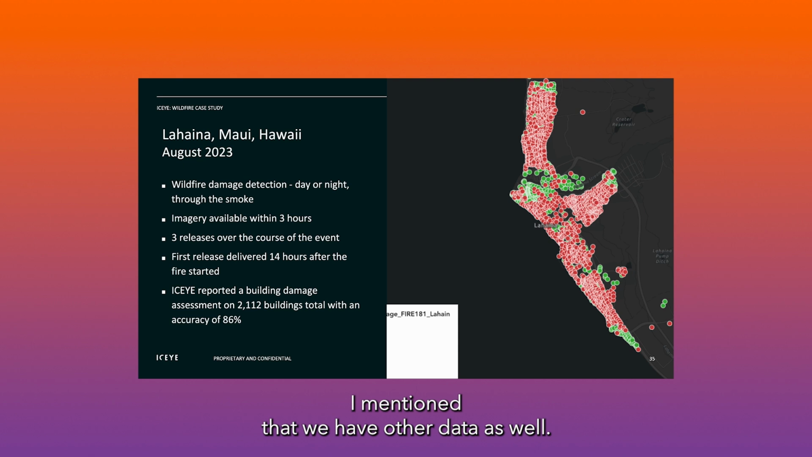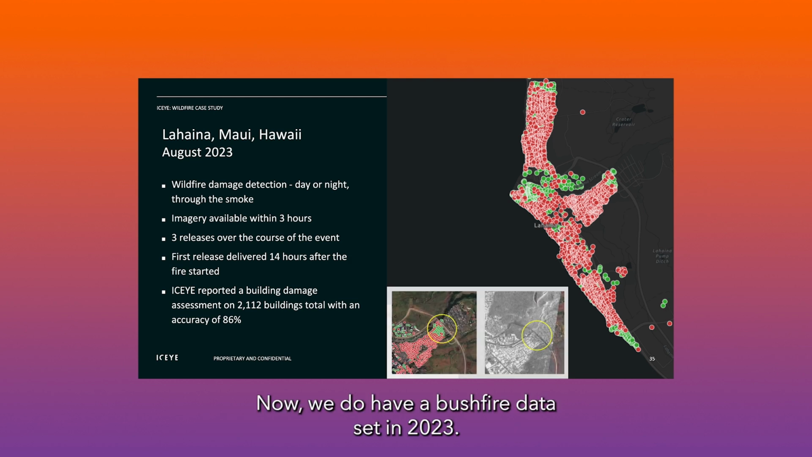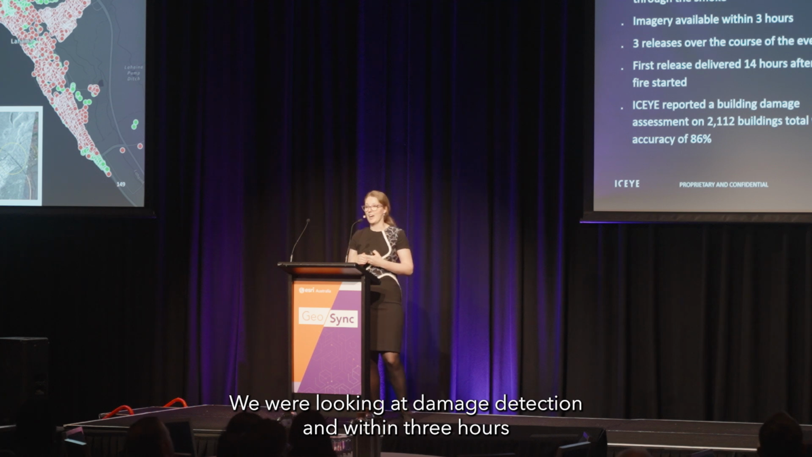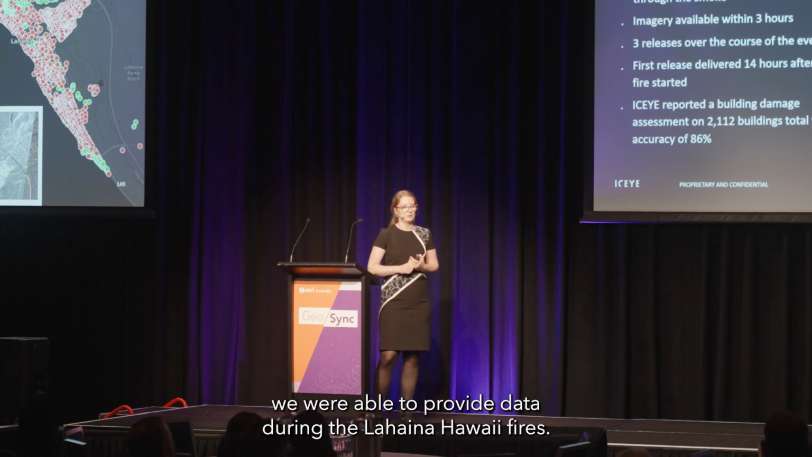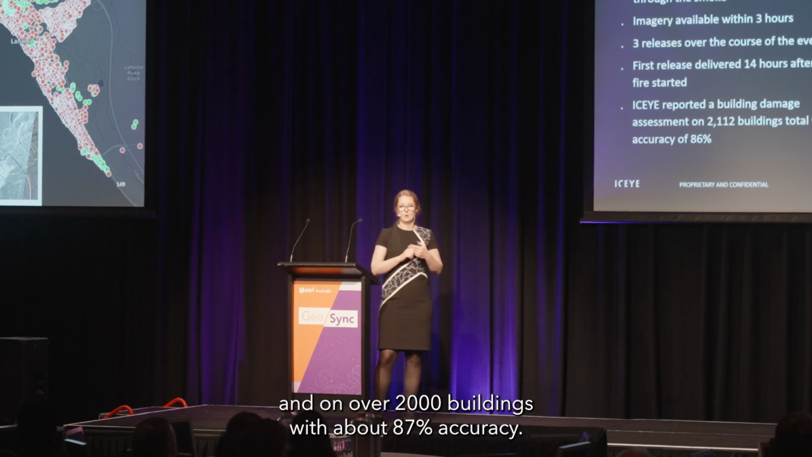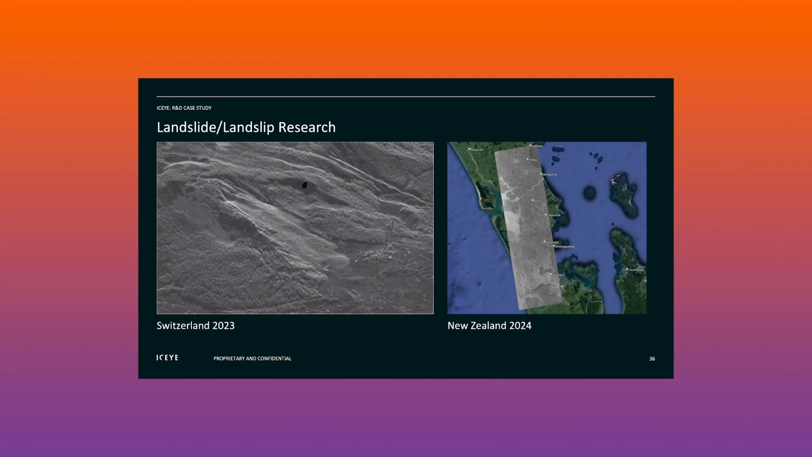I mentioned that we have other data as well. I wanted to give you just a quick sneak peek into some of the research and development. Now, we do have a bushfire data set. In 2023, we were looking at damage detection, and within 3 hours, we were able to provide data during the Lahaina, Hawaii fires. Now, we were able to do building damage assessment on over 2,000 buildings with about 87% accuracy. So we're continuing to develop this product in Australia.